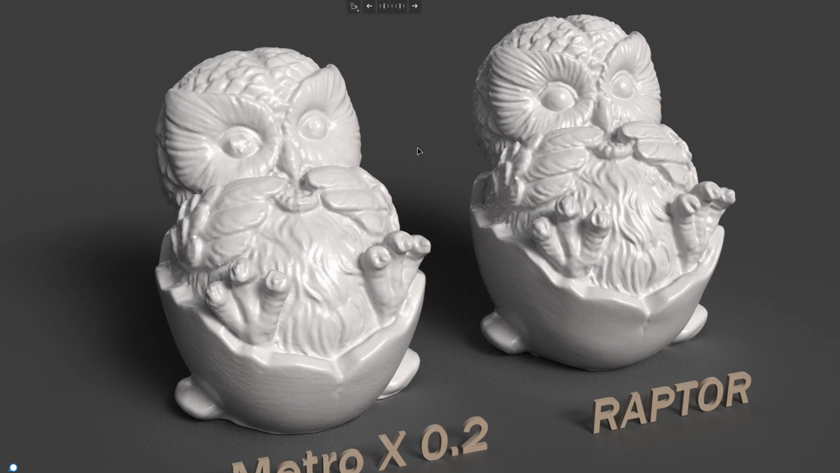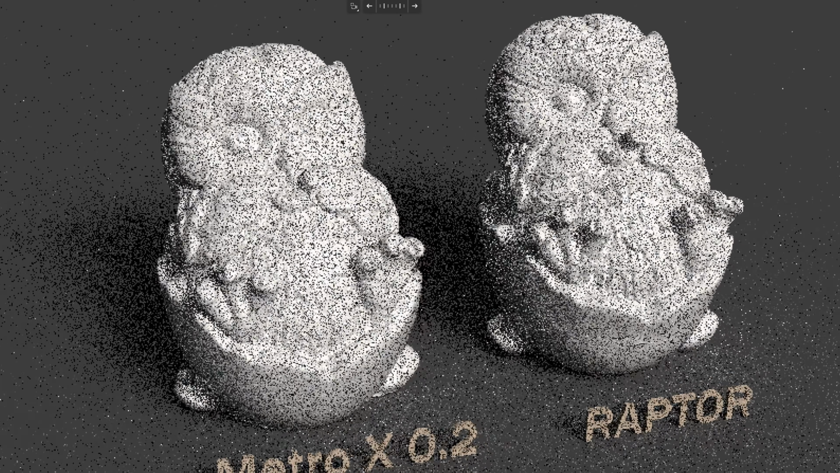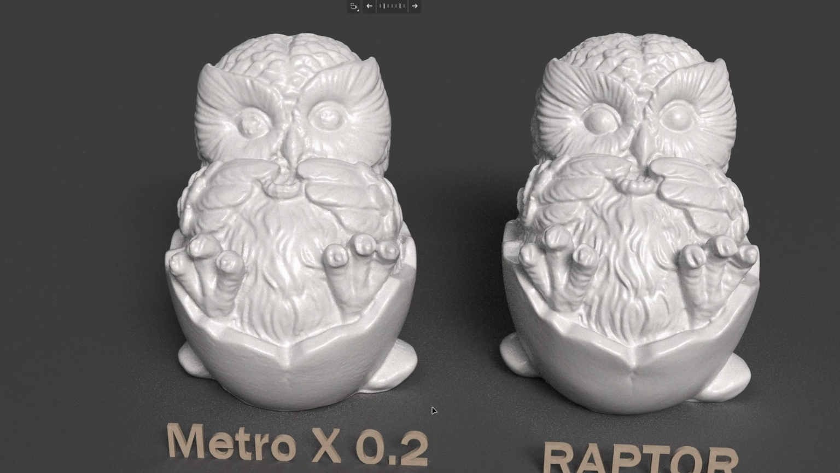The eye is not scanned. We both know that when we fuse the point cloud, the eye is missing, and also the nail of the owl, which is black in color. Some nails are not displayed here, and if you look at the detail of the feather, it's much lower than the one from the Raptor.